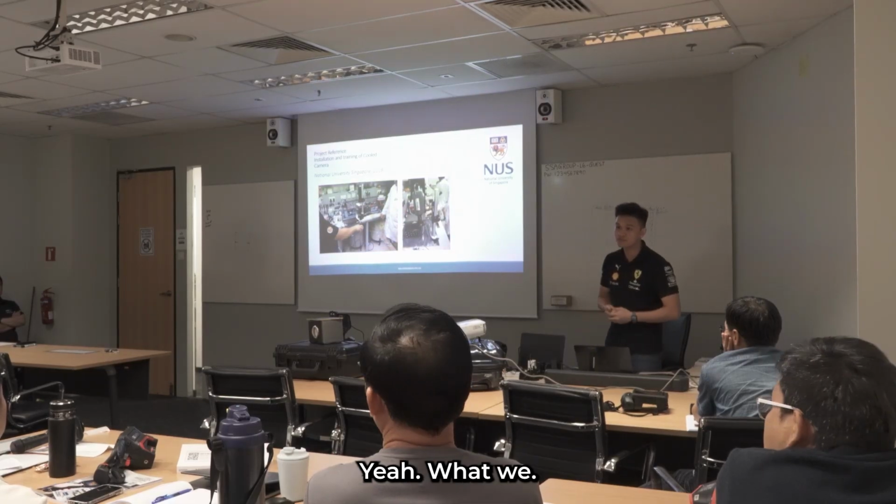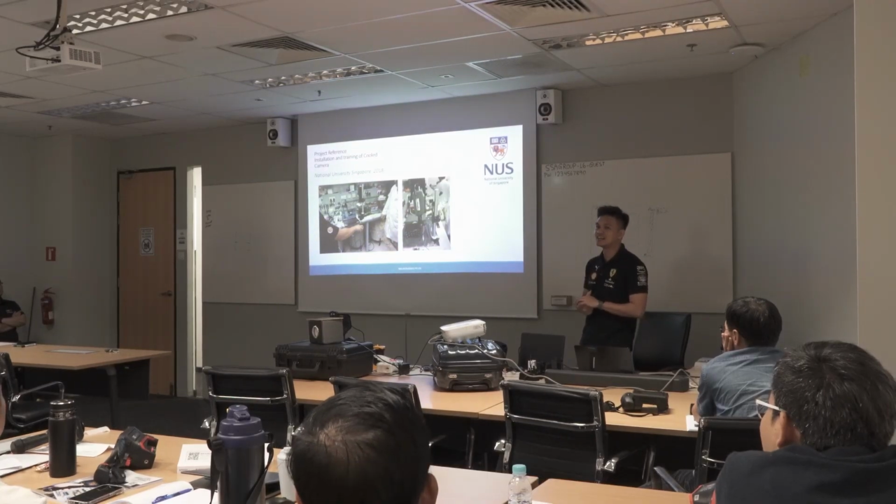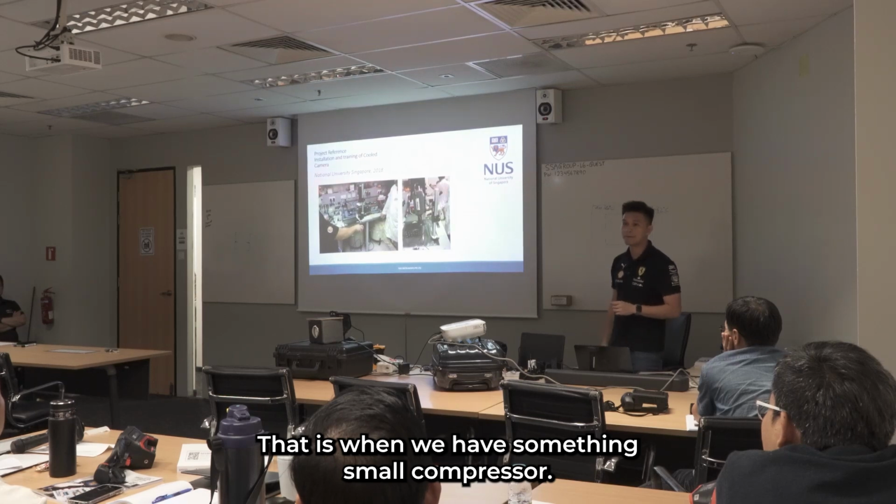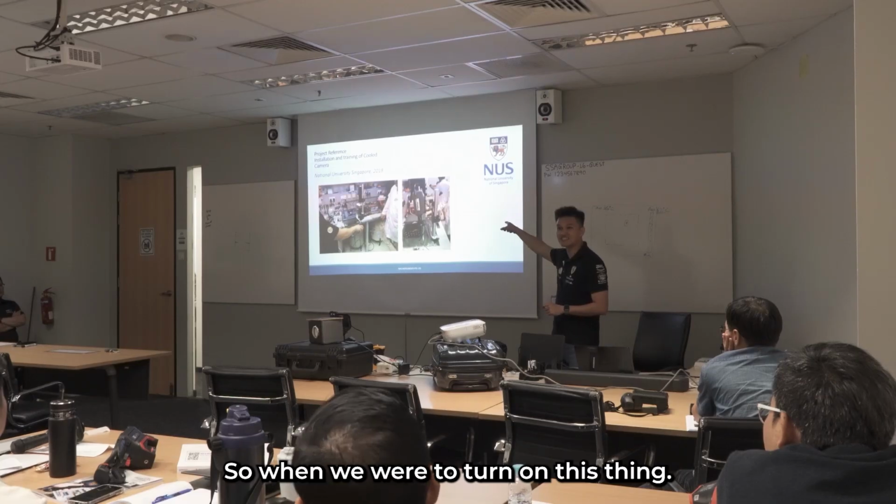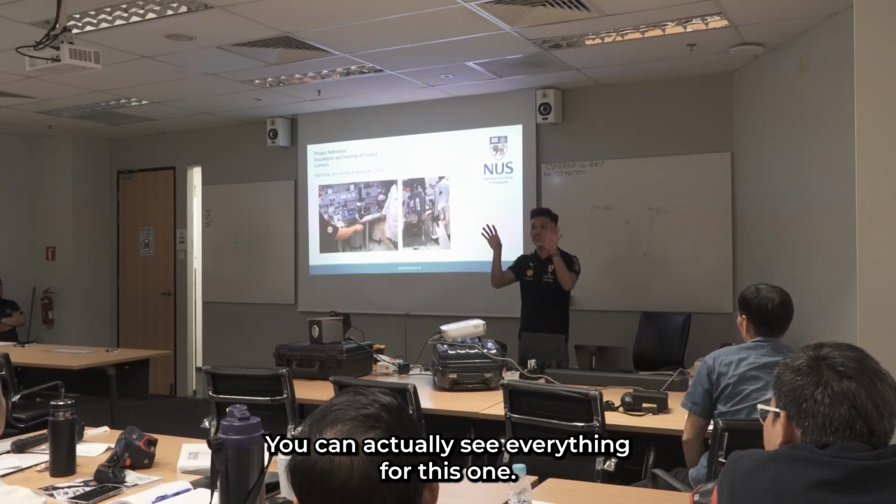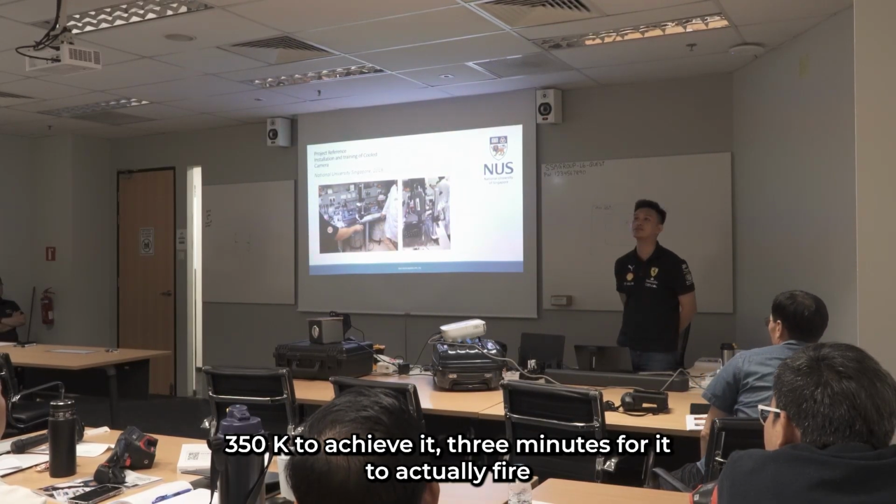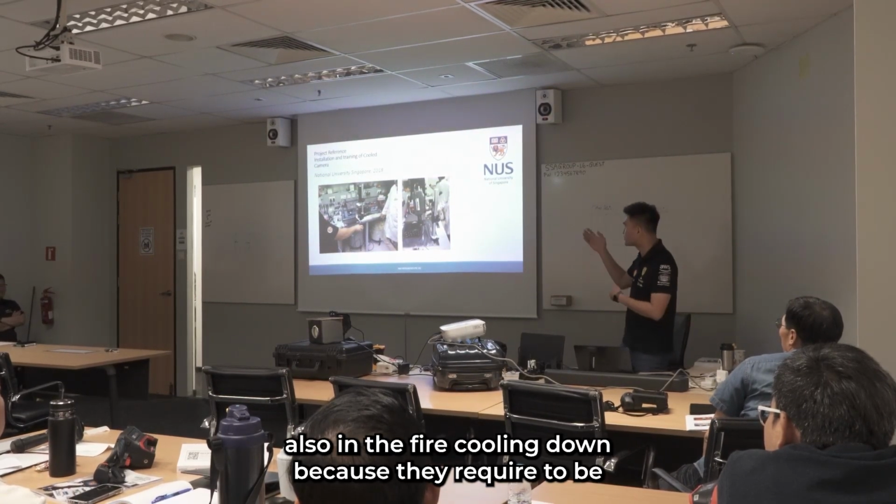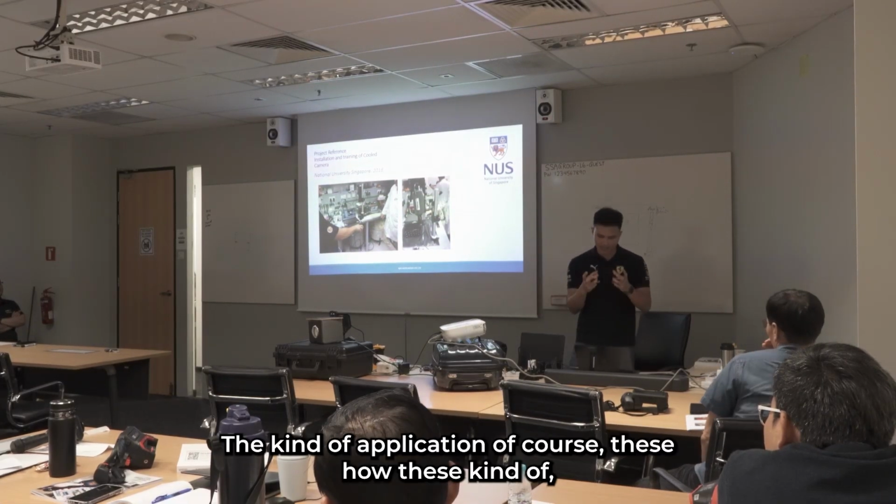The cooled camera has a compressor inside. There is a miniature cooling system inside. Yes, correct. So when we turn on this one, I just press one button, take maybe 10 seconds, and it can see everything. For this one, you take 3 minutes. Pay 150K to wait 3 minutes for it to fire up. Or sorry, not fire up, cooling down. Because it requires being very, very cold in order to meet the specification and application.